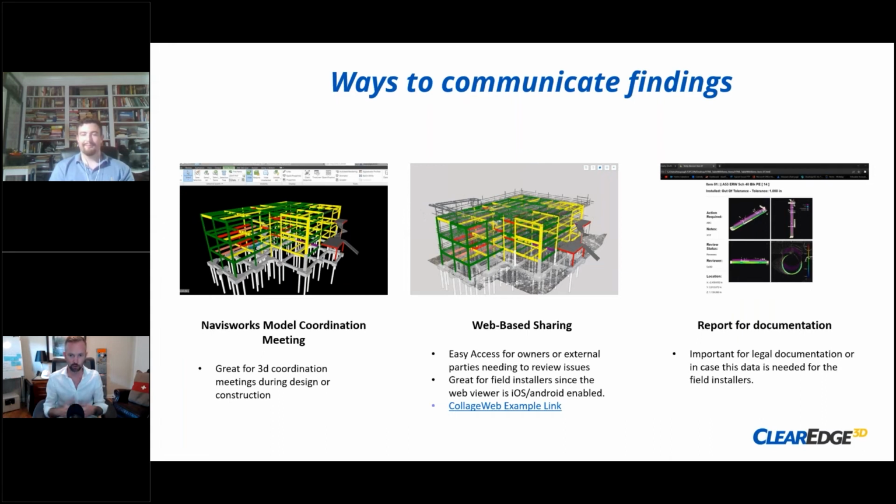A really great way of doing that is we can publish to Collage Web, which is a web-based hosting service that you can publish your point clouds and models to, even pull down data, which is great. You can visualize and show this to other people on the job site, superintendents, field personnel, and they can say, oh yeah, that's the thing that's wrong. So maybe pull that up real quick and we'll explain that.